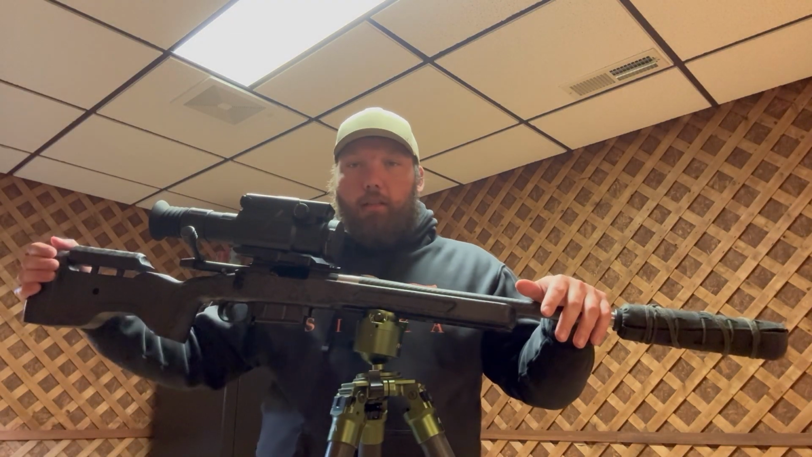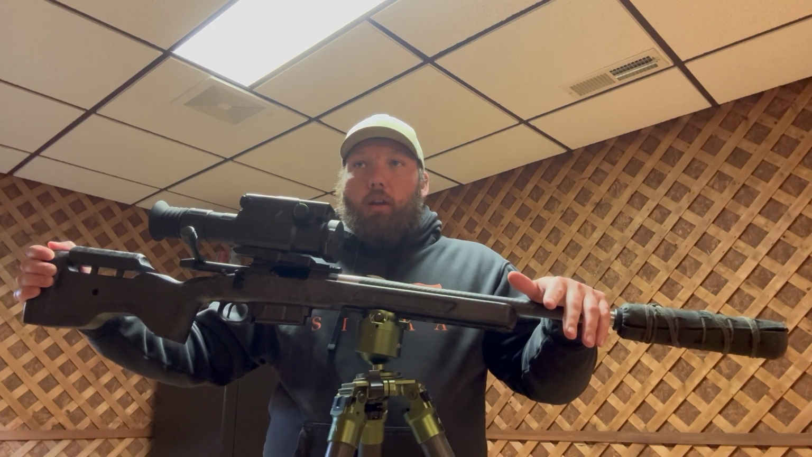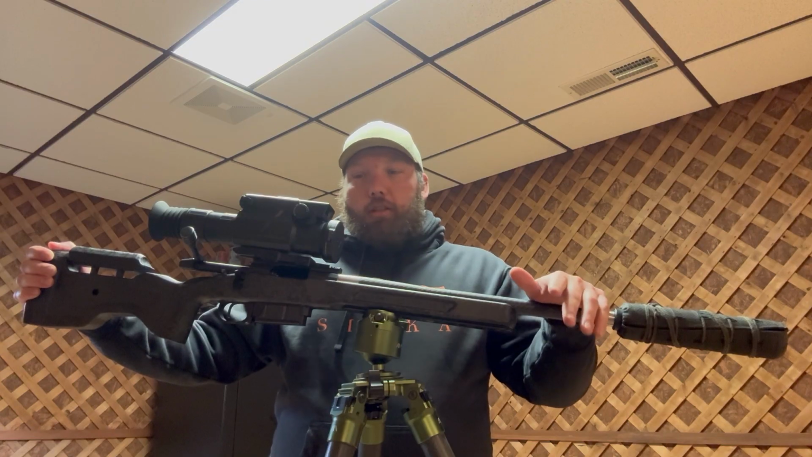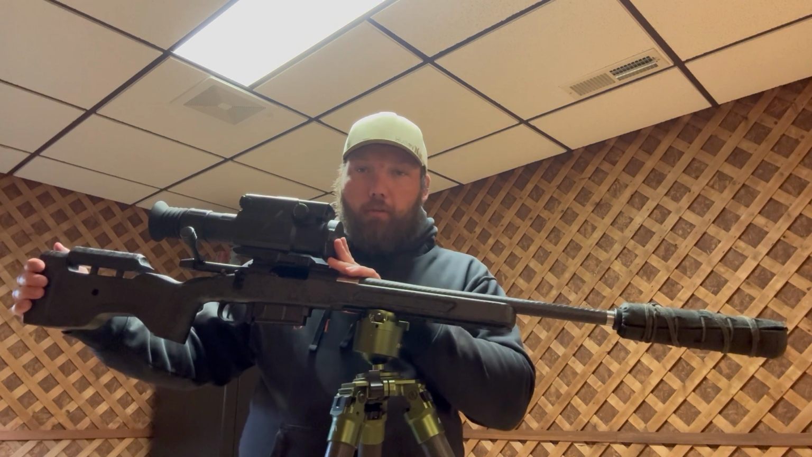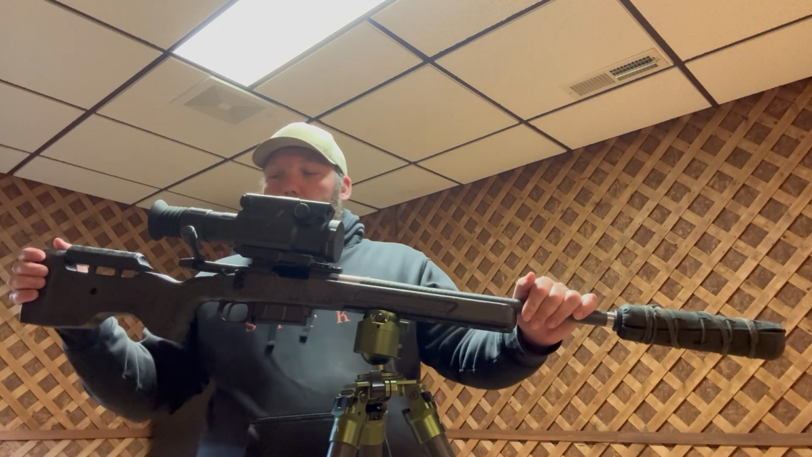This scope is a 640 resolution, so they do make higher resolution scopes now. I know Pulsar has a 1024, iRay has a 1024, and RIX has a 1280 version of this exact scope. There's a bigger objective on the 1280 one than the 640, but I run the 640 version.